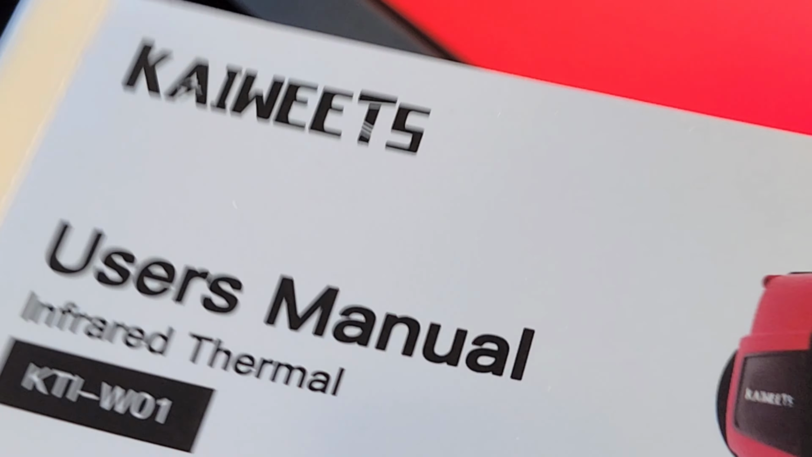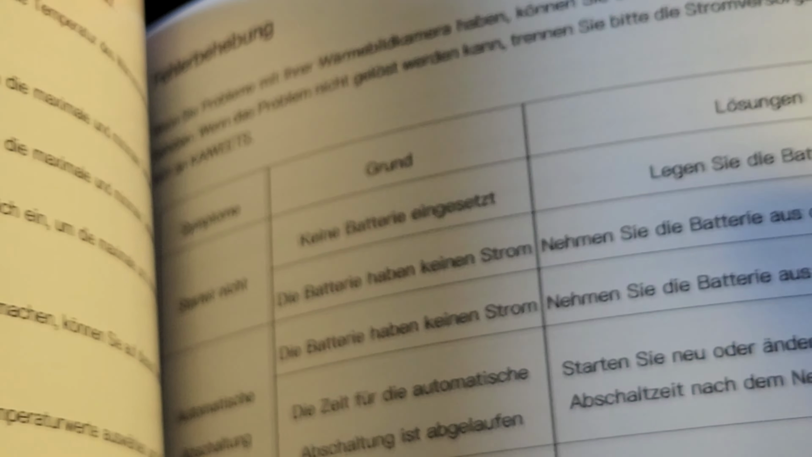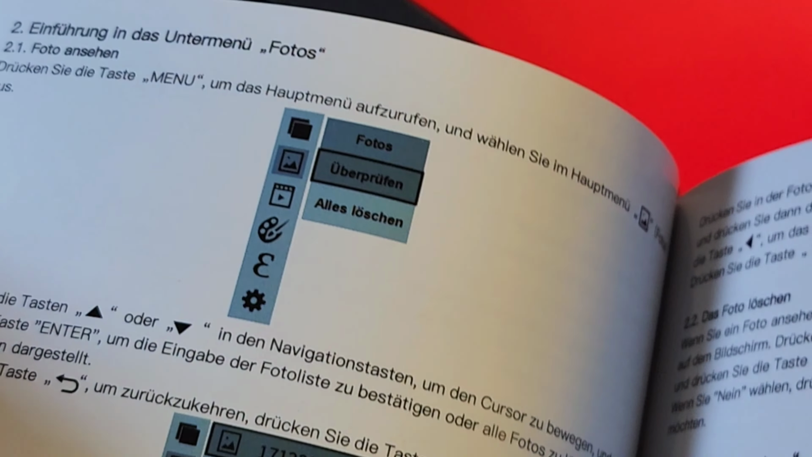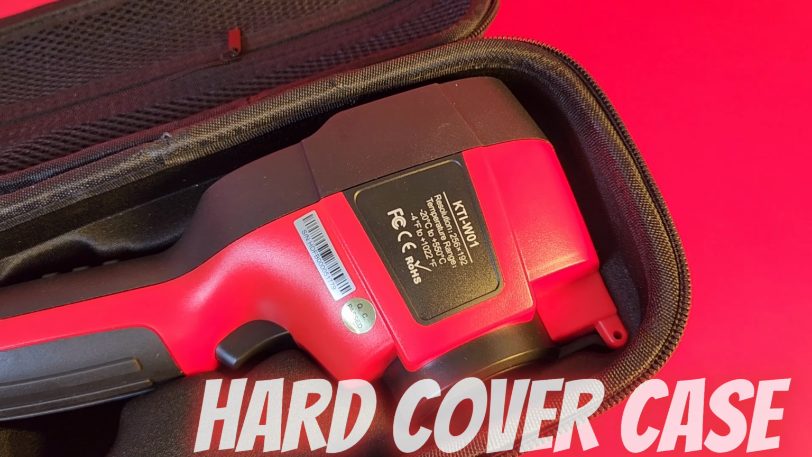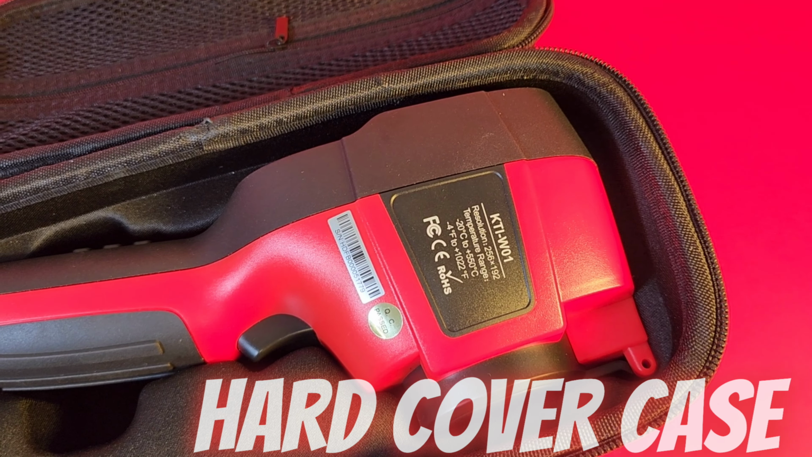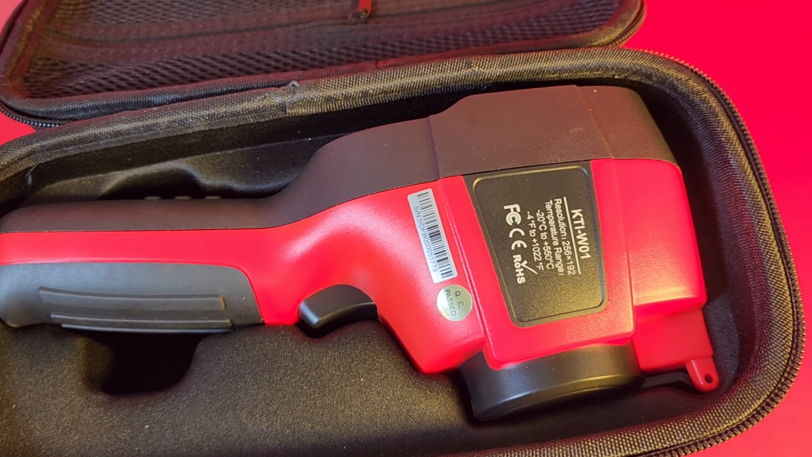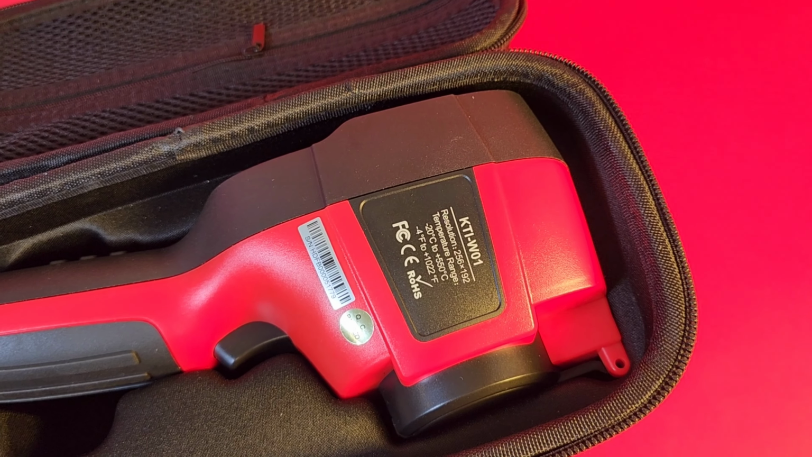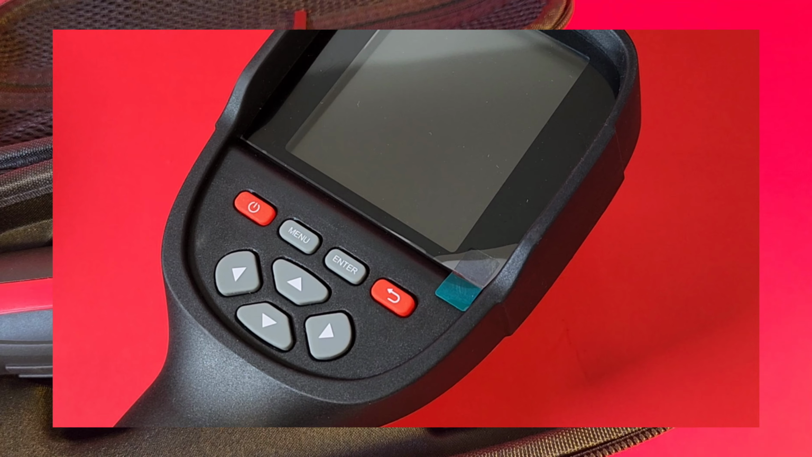And man, look at that user manual. Oh yes, big, beautiful, bold fonts. And we even have pictures. Oh man, you can't beat pictures when it comes to a manual. And KAIWEETS, bless them, also give you this gorgeous little case. Well, it's not that little, it's actually quite big. It fits the camera perfectly. No movement, you can ship this anywhere, travel anywhere, and your camera is safe.